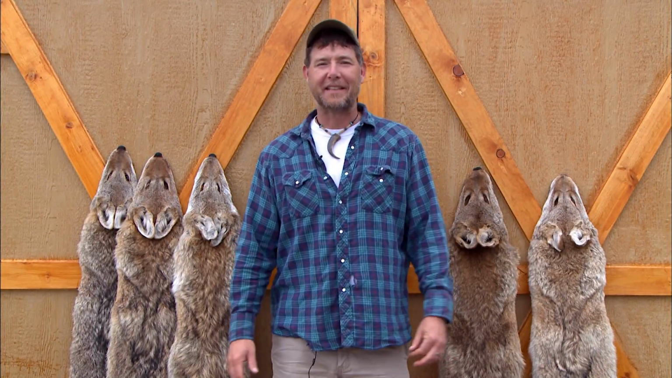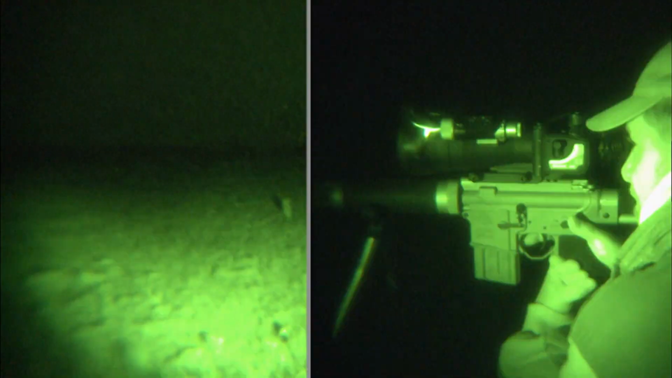Once we got it all lined out and I realized how amazing this night vision scope was, we got on a roll. We started stroking them. I got a coyote.